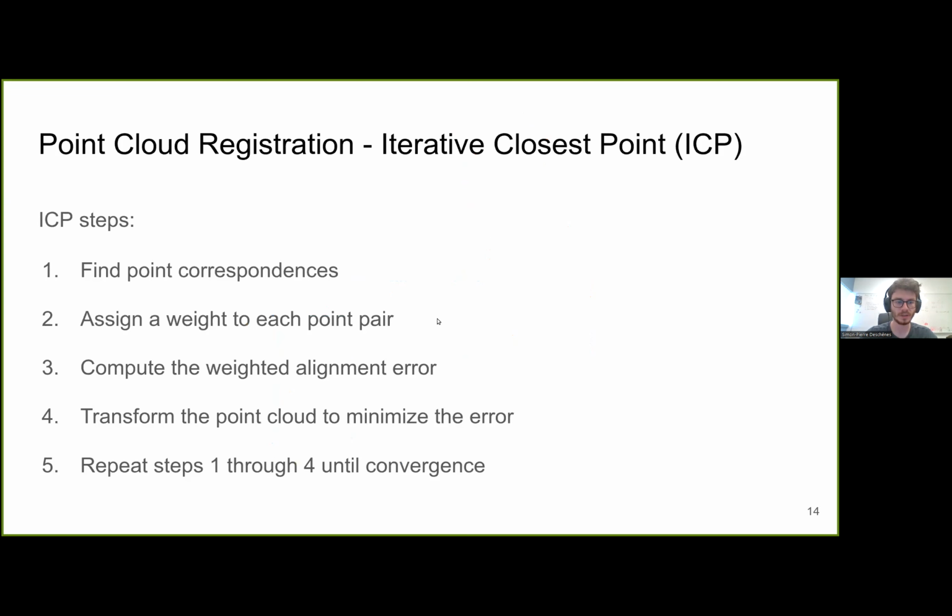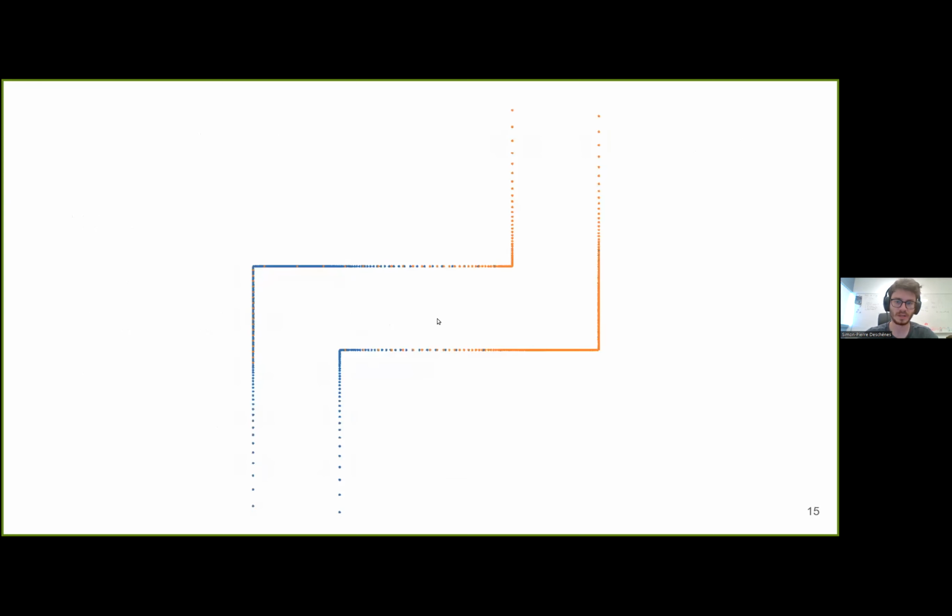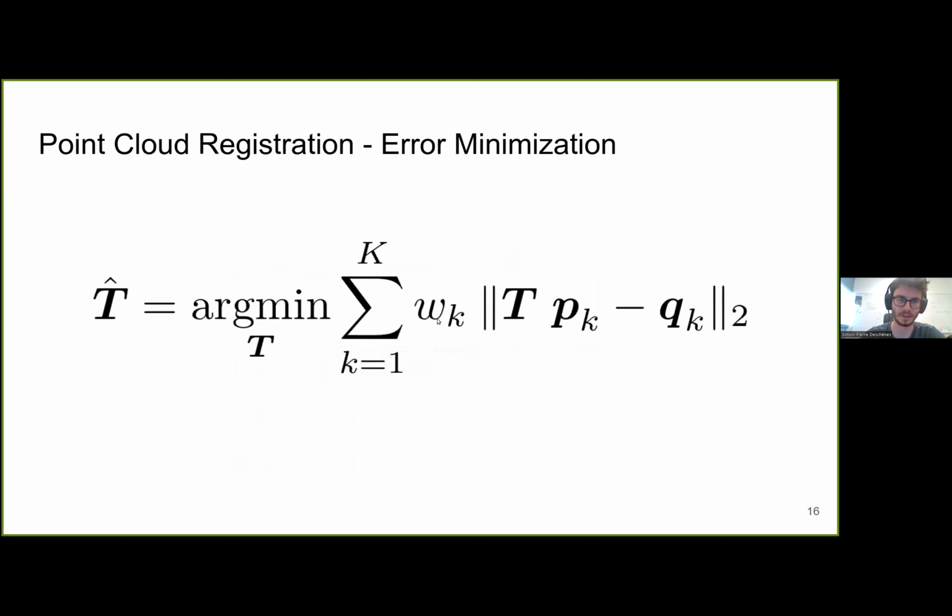And then, as you could have guessed, the ICP, the first word is iterative because this is an iterative algorithm. So we repeat these 4 steps until the algorithm converges and until we end up with 2 aligned point clouds.